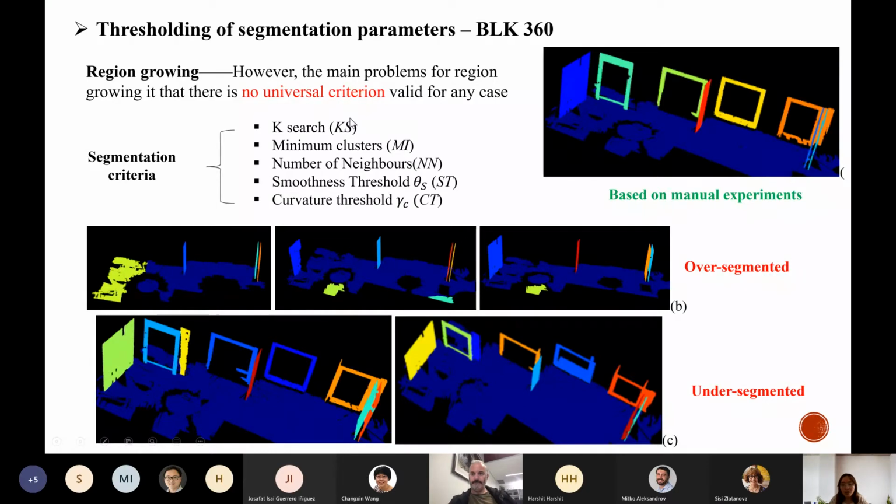After we have identified the K-search, we can get the normal vectors of each point. Based on the comparison between two normal vectors, if the angle between them is less than the smoothness threshold, then these two points can be seen as in the same cluster.